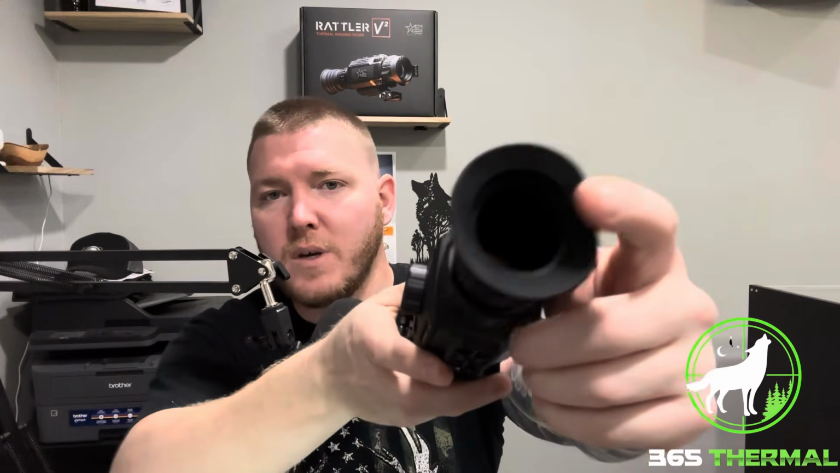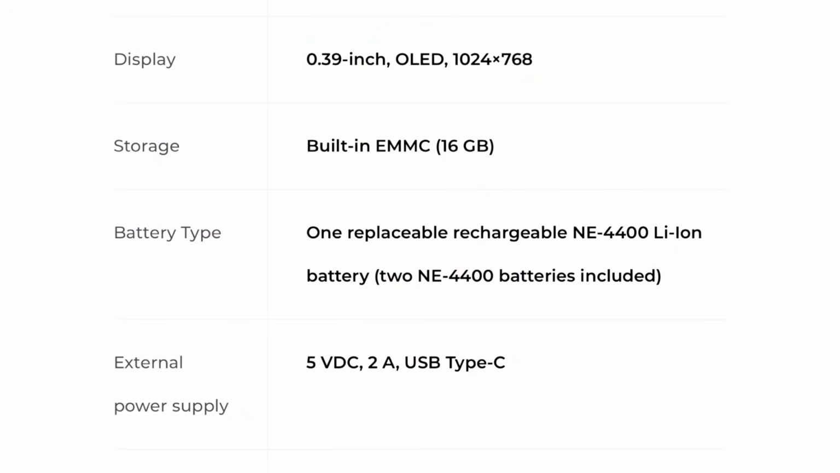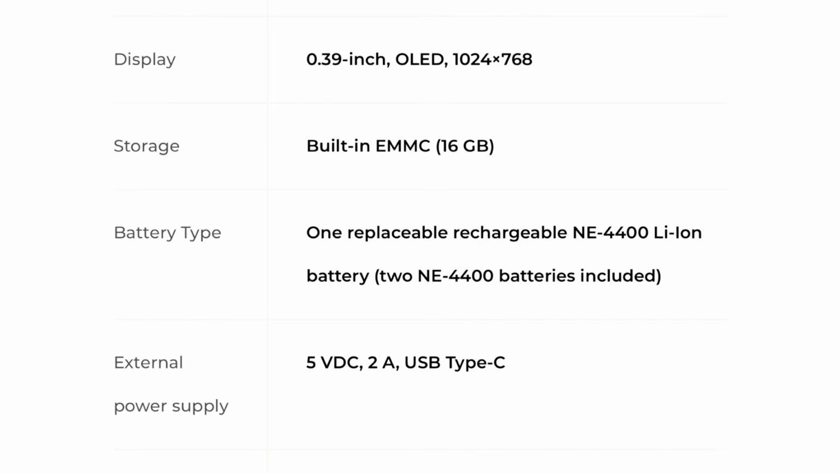Let's see. Oh, the display screen. This is going to be pretty standard across the board. A lot of people have these. They are 0.39 inch display screens. It is an OLED, 1024 by 768. Built-in 16 gigabyte storage for all your videos and stuff like that.